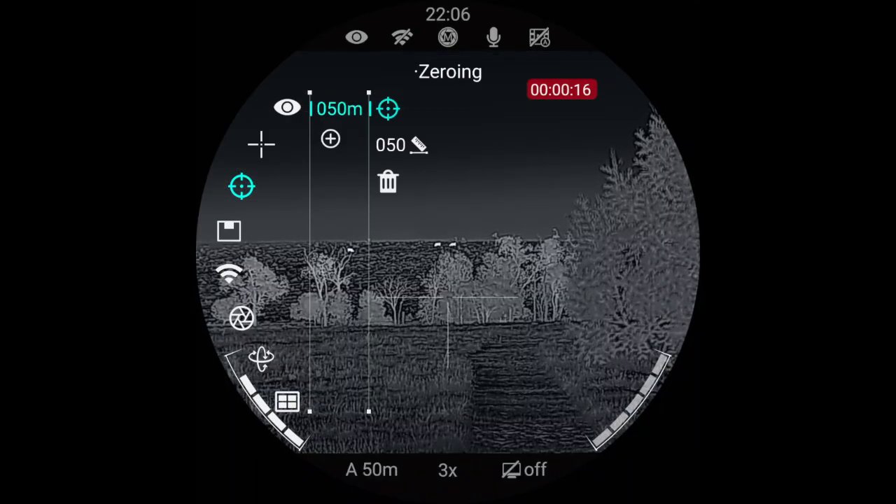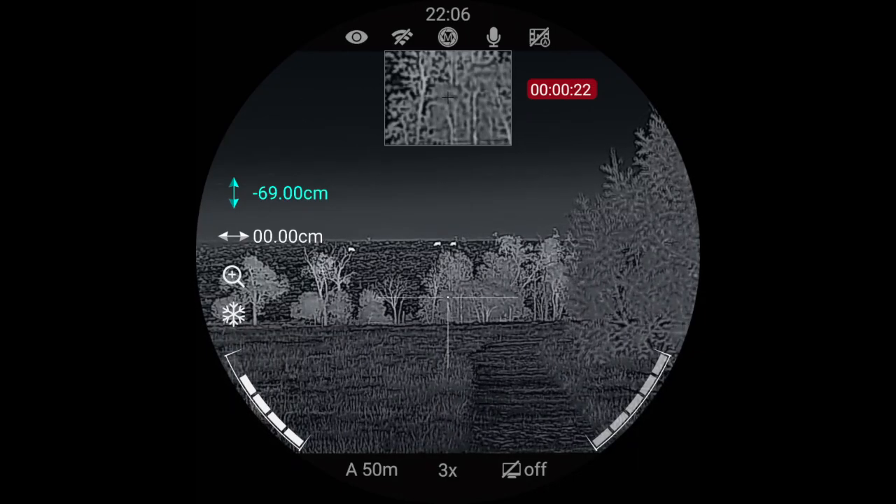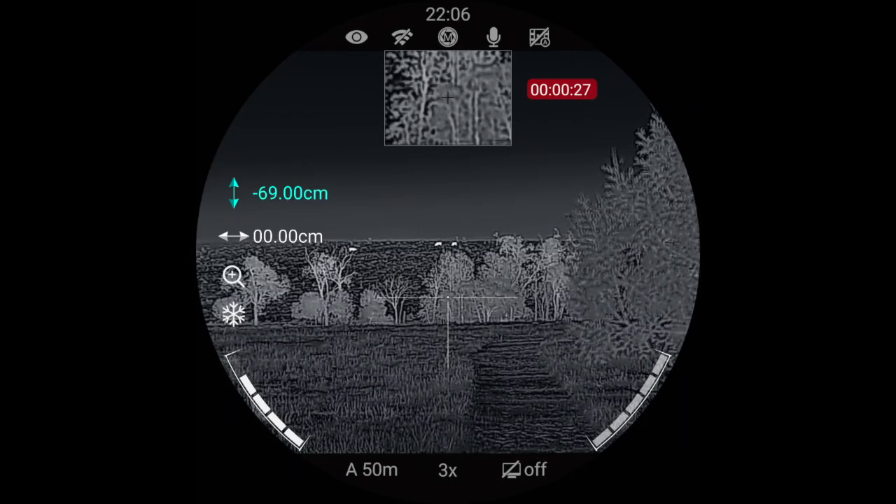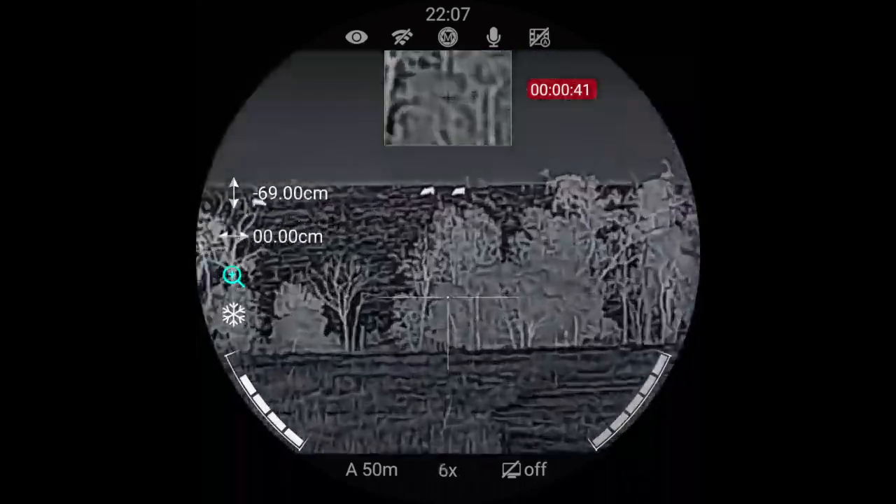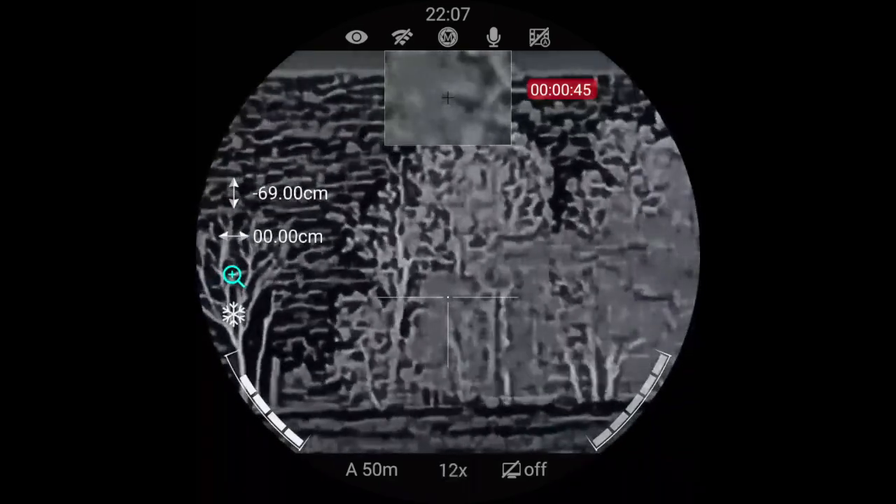Okay, so then if we go into the next one, you got your zeroing function. So then you can change, I have bore-sighted the scope, but you can change where your height or your elevation, your windage, and you can zoom in and go right up to 24 times. Let's go.